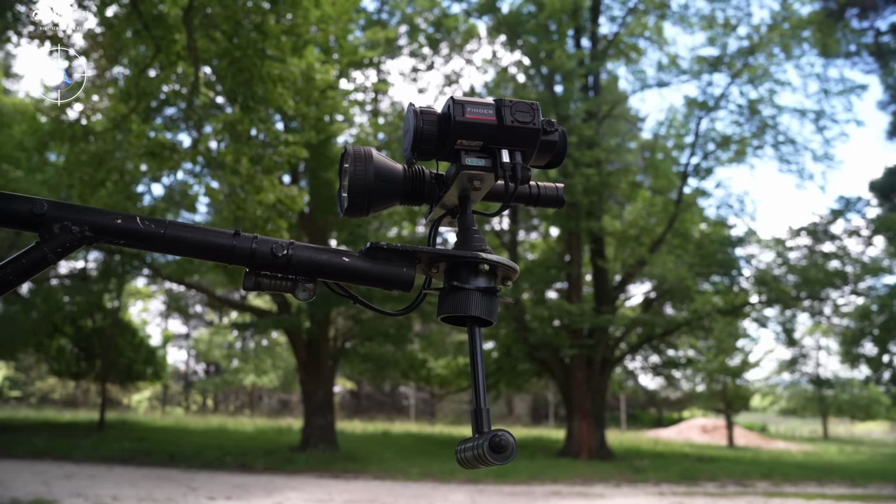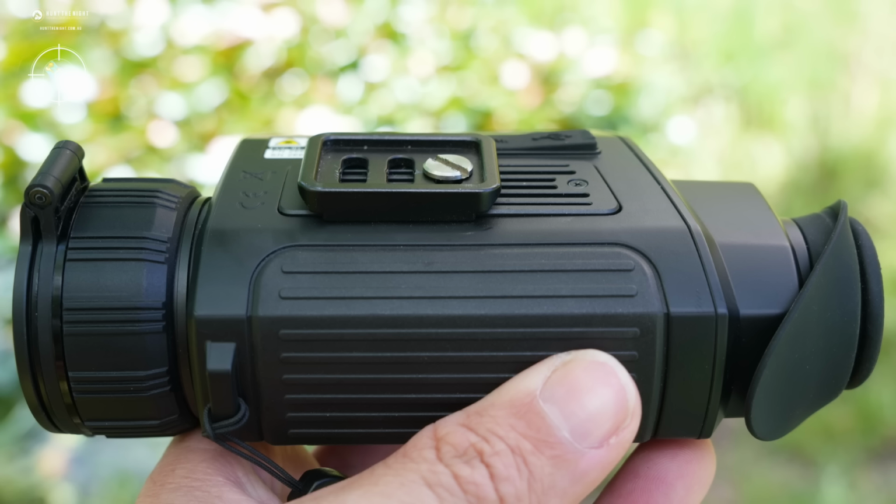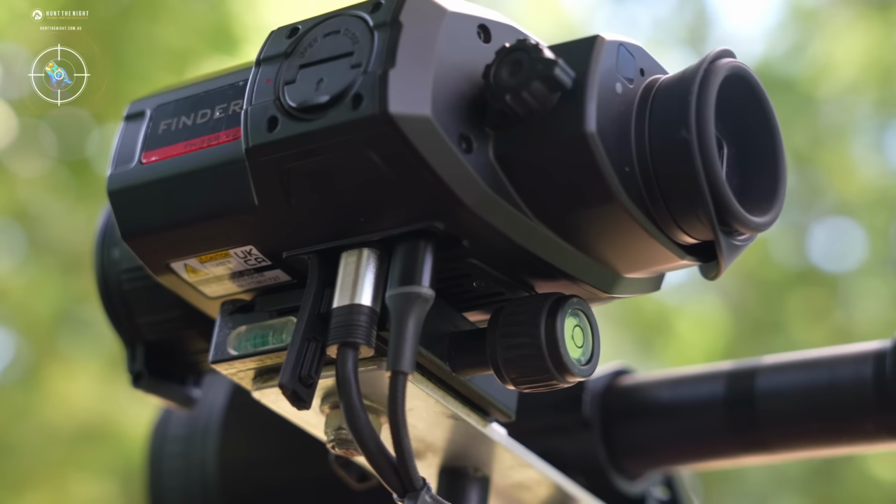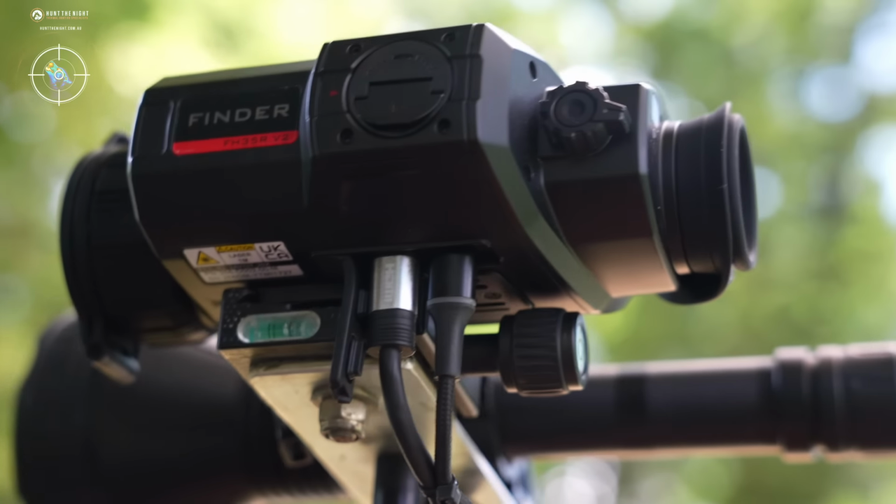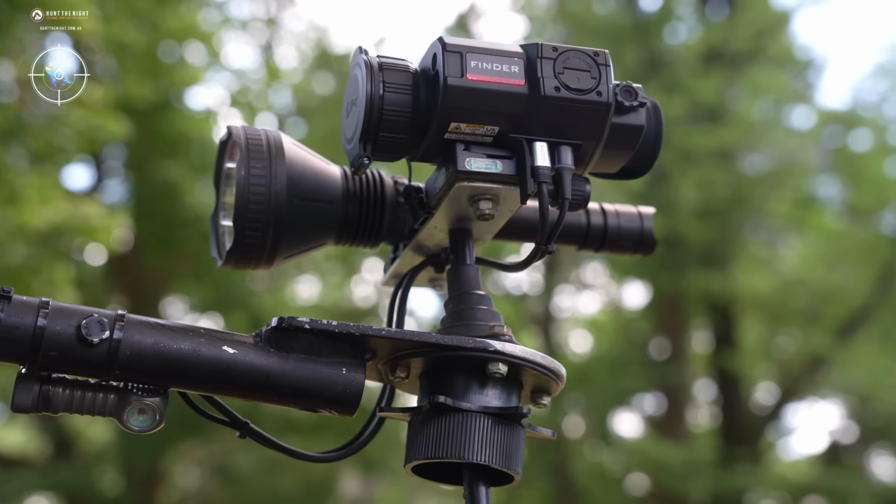The Finders have a direct quarter thread in the base, which allows you to firmly attach the device to a remote mount without the need for adapters or modified Arca plates. Also, there is clear access to the mini HDMI and USB-C power inputs. I always run a power bank in mine, and that negates changing batteries throughout the night.